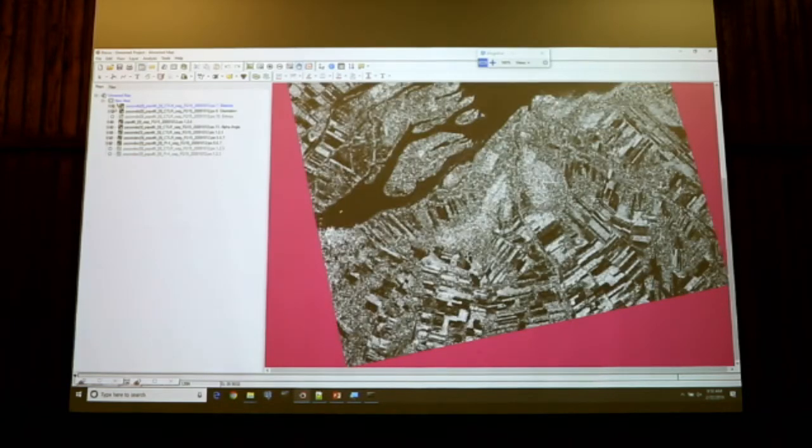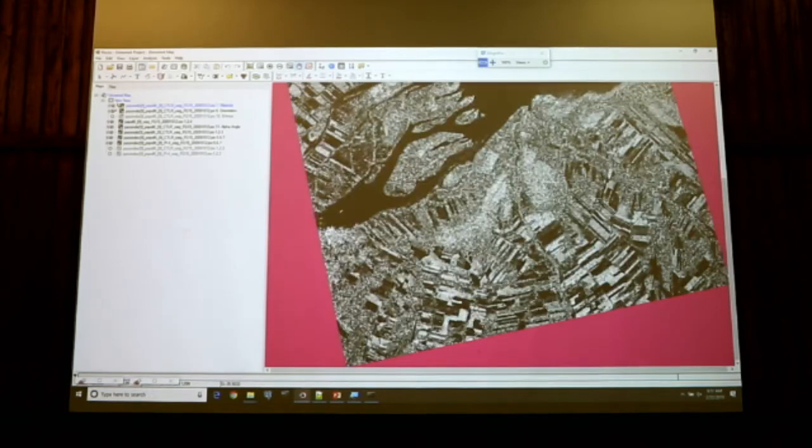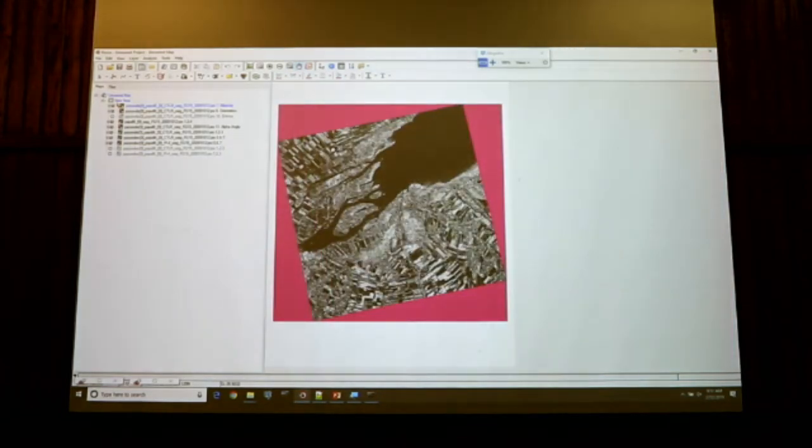In that case, you try to recover the orientation of your object, but it's a bit less complete than what you have with the full quad data. Still, you can see that you have more information than if you have a dual pol acquisition.